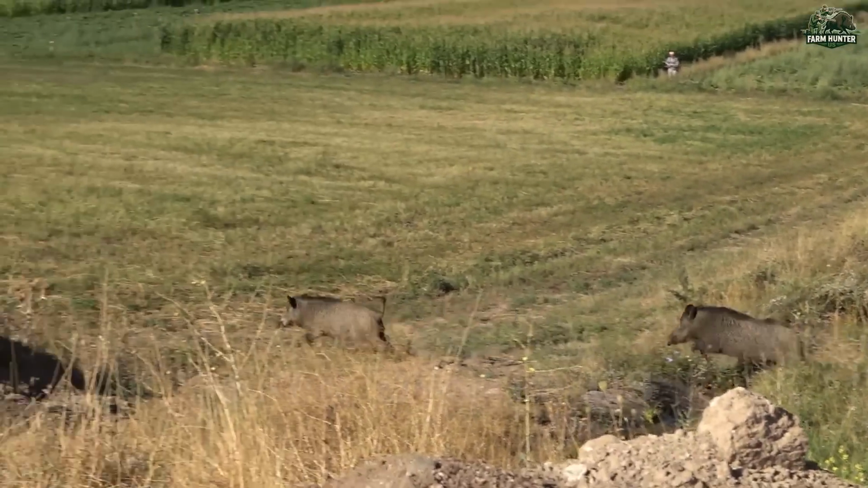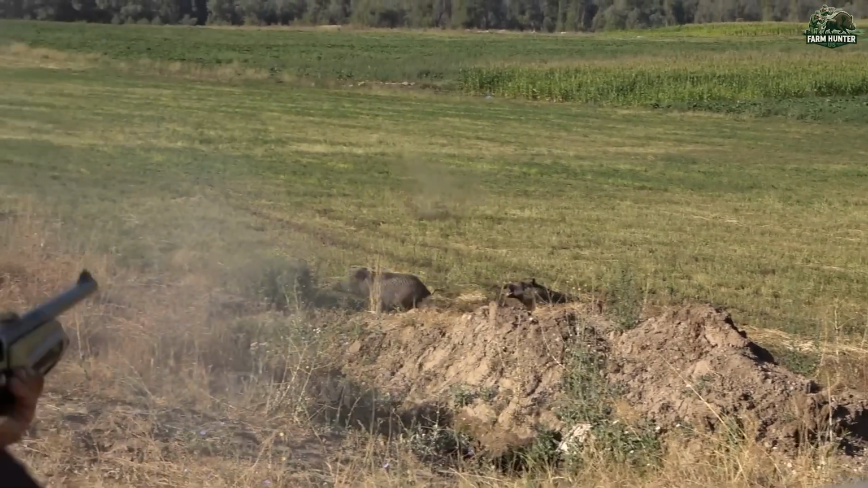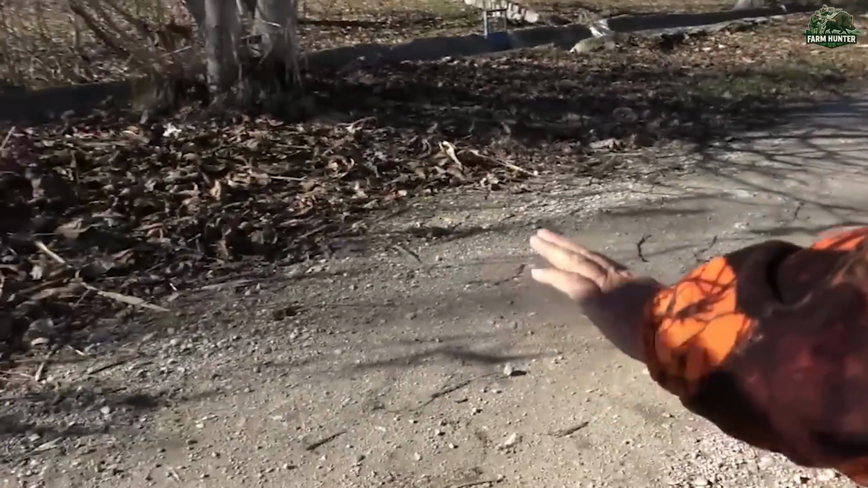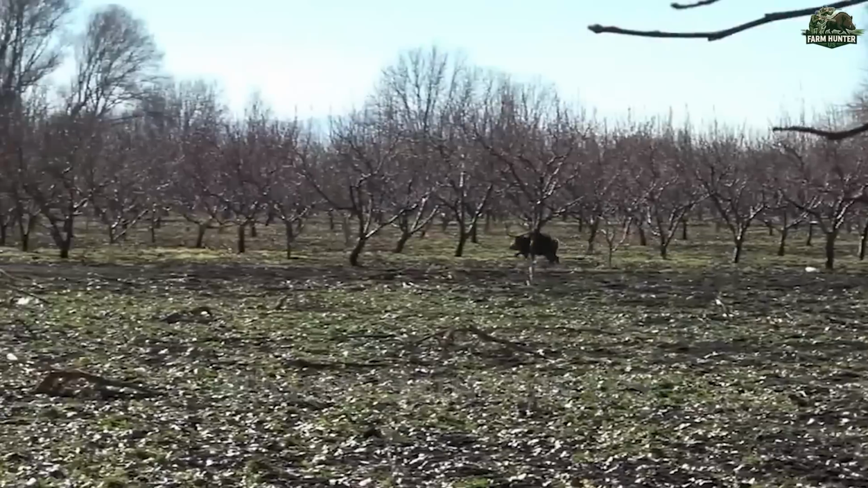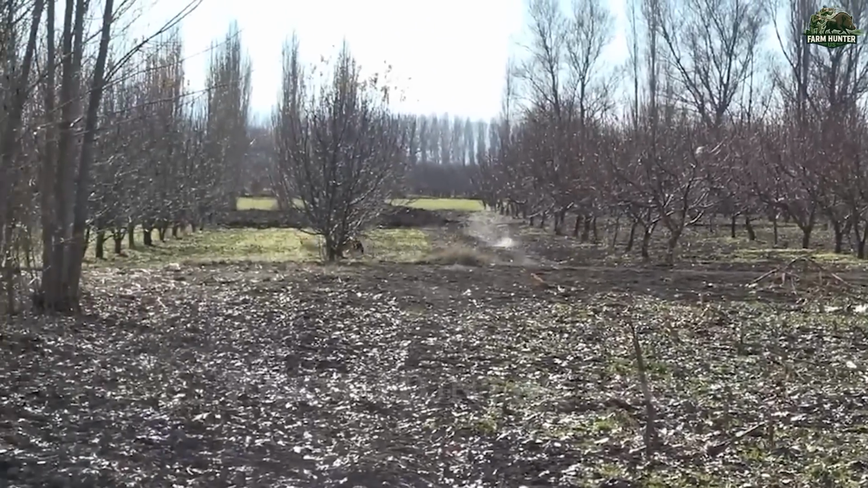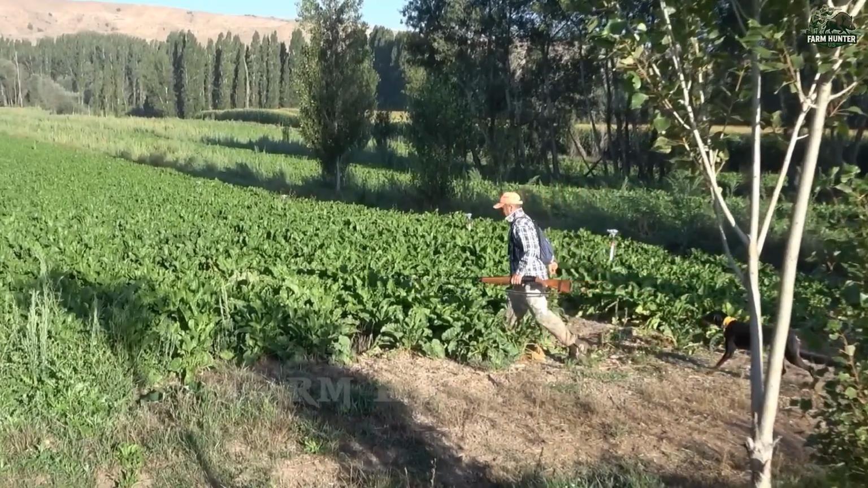What's most striking isn't just the number of wild boars, it's their resilience and speed. A single sow can birth up to 12 piglets a year, and they travel in tight groups, always on the move. Despite our relentless pursuit, we knew we'd only scratched the surface.